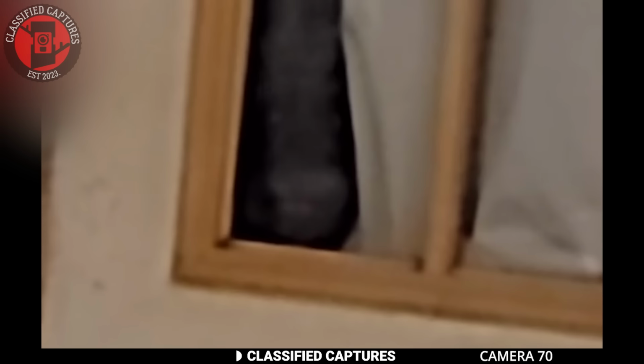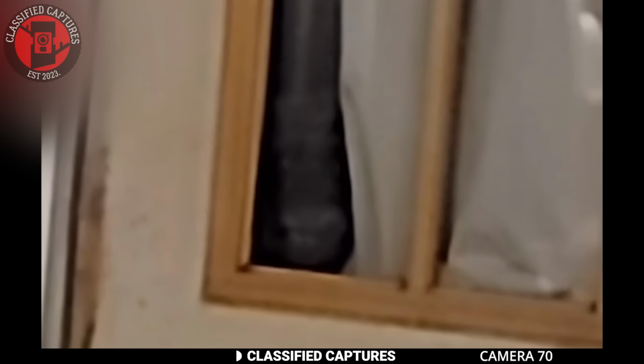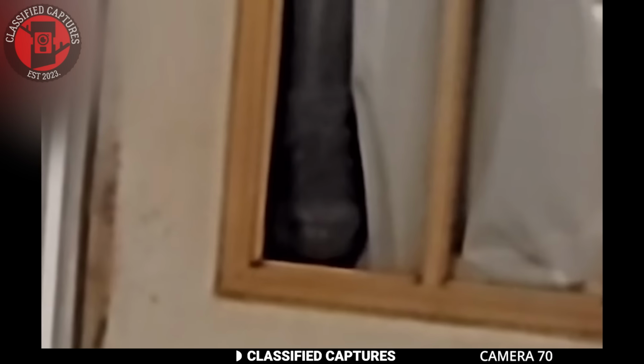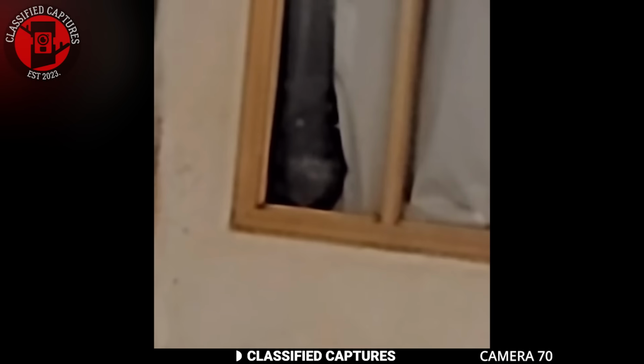The clip starts off with a camera pointed at the door. While the door certainly does look interesting with its everyday design and paint job, that's not where we're supposed to be focusing. If we look beyond the door and the curtain behind, you'll notice that there is a face. Seen it? Now, does that look like anything you've seen?